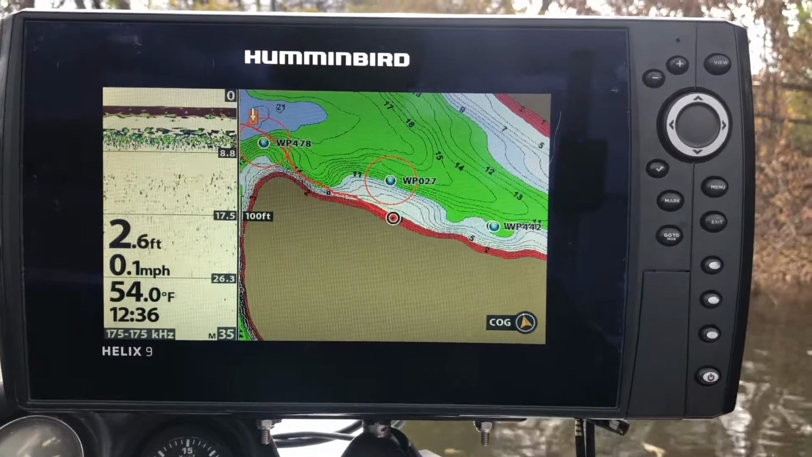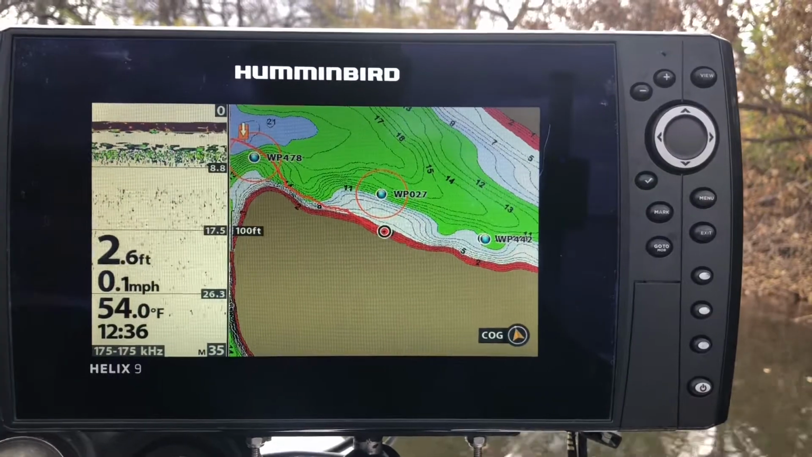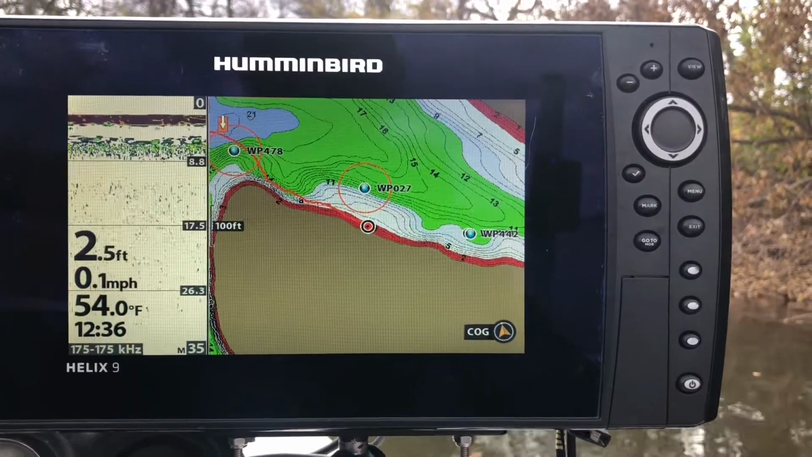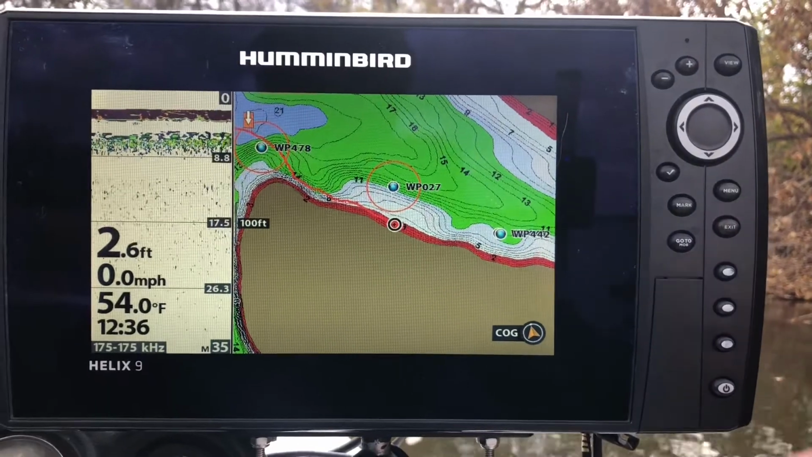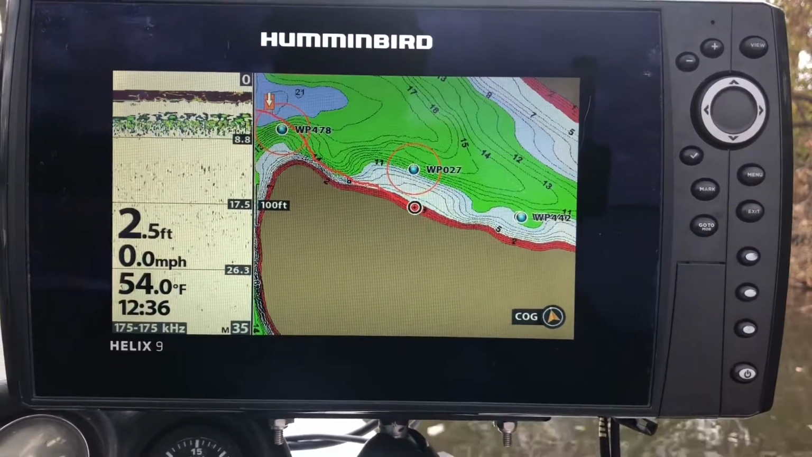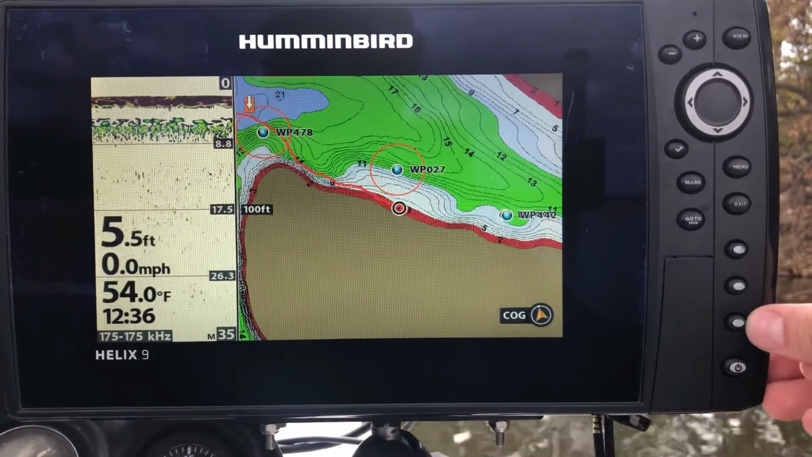Alright, I'm going to give a quick explanation as to how I've got my Humminbird Helix 9 set up. This is a Gen 2 model. This will also work with the Gen 3s and the Gen 4s. This will work with sizes 8, 9, 10, and 12. The only difference with the size 7 is it doesn't have these shortcut buttons over here.